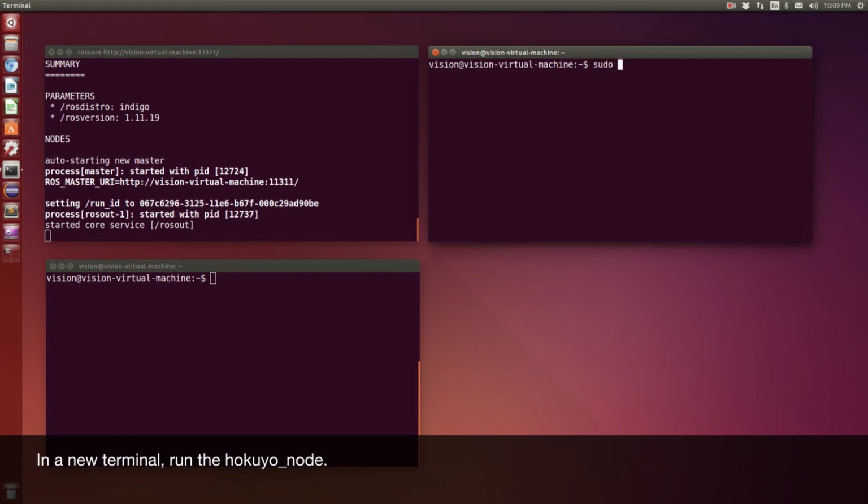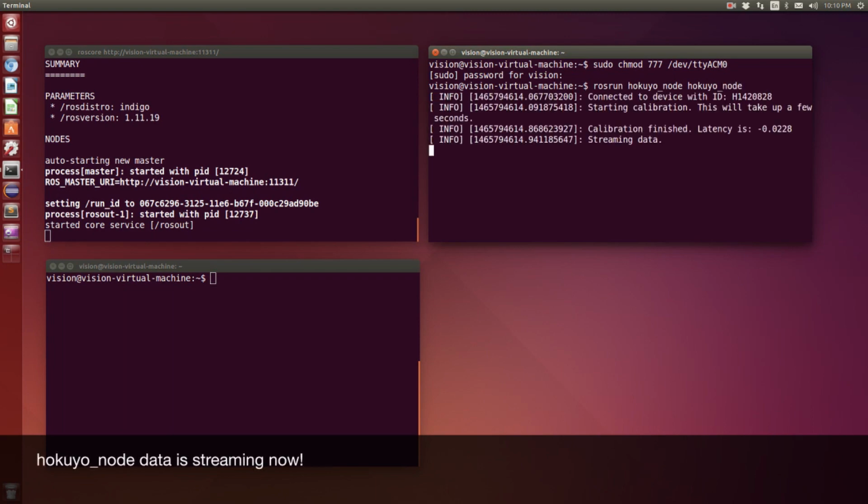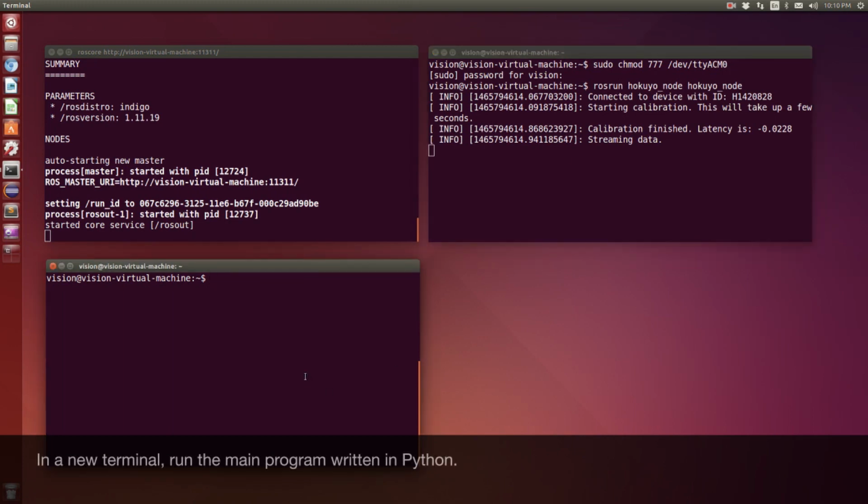If you're in a virtual environment, you first need to run an extra command. And finally, in the third terminal, we are going to run our main program.